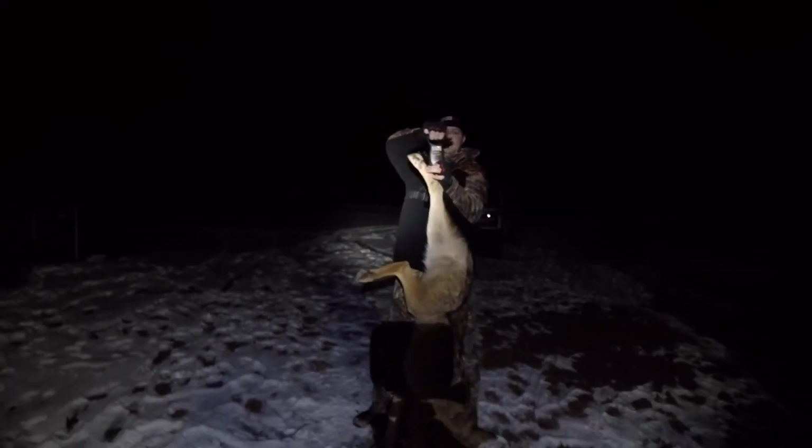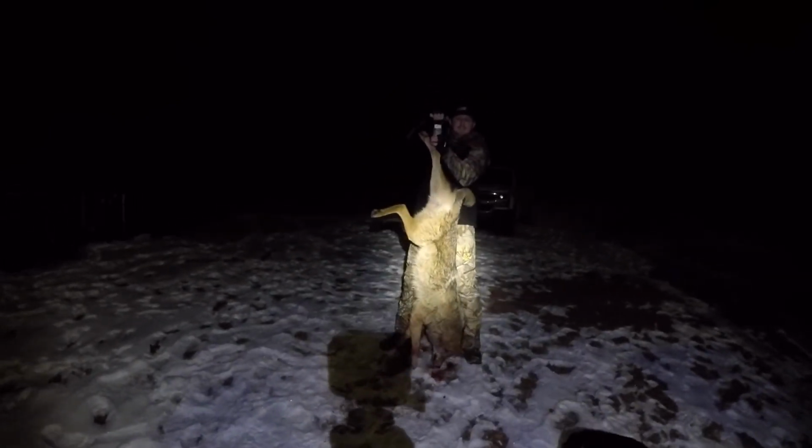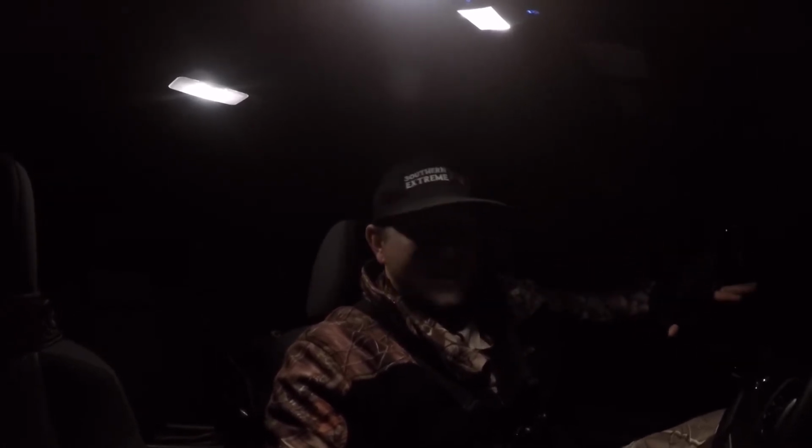Now, when I got down there into the bottom, it was a lot quieter than what I was expecting. When I left the house, there was a little bit of a breeze blowing, which is typically what I like. I don't like it to be dead calm because they can hear too good, and sometimes they get a little skittish and a little freaked out whenever that happens. So once I got down that bottom and realized how quiet it actually was, I knew this set was going to be one where I was going to have to really take my time, play my sounds kind of quiet and not blare it too crazy loud.